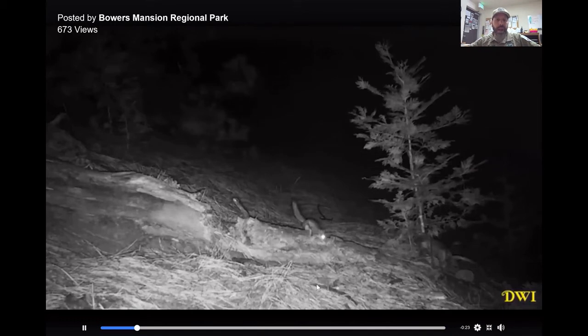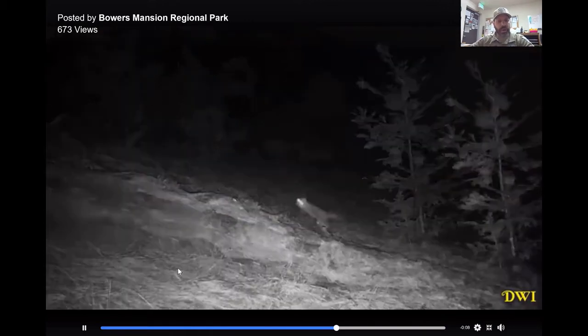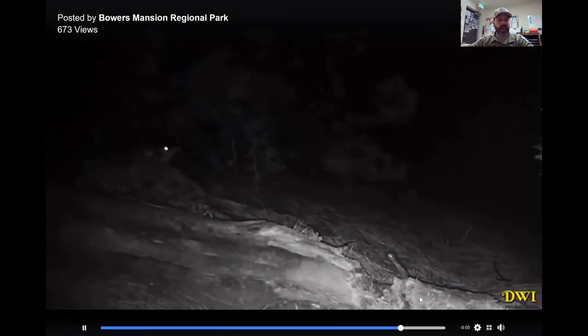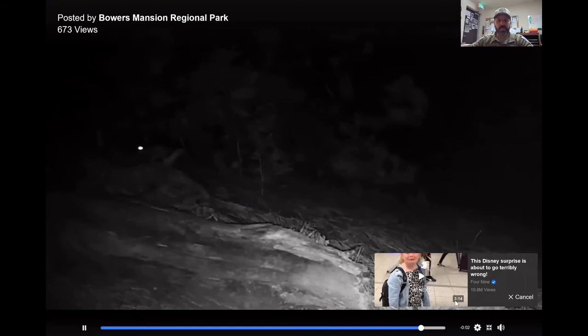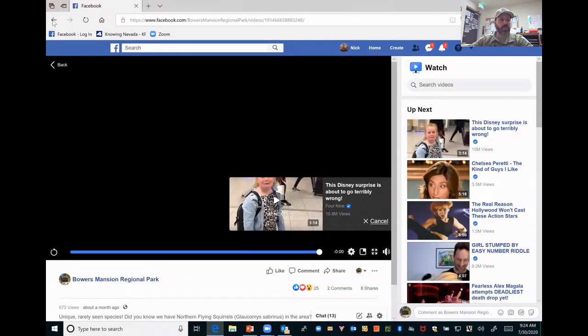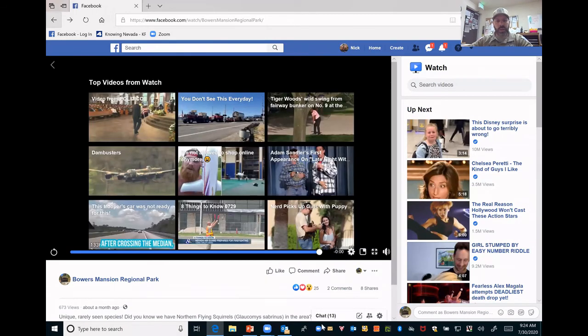And so Tim now is currently trying to figure out how to capture video of them gliding from one tree to the next. But we did confirm with Department of Wildlife that we do have flying squirrels in the area on the eastern slope of the Sierra Nevadas. There is a population that exists. So that was pretty exciting. Okay, so that just gives you kind of an idea of some of the videos that we've been able to capture. Let's go back to,